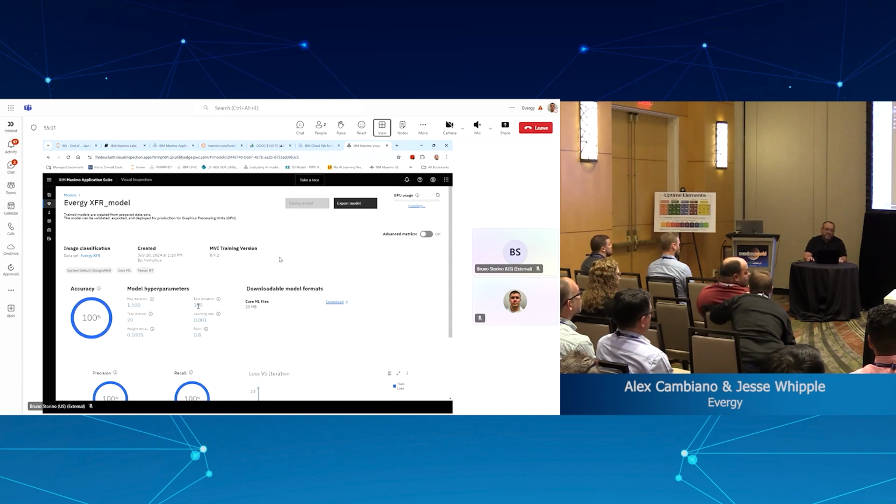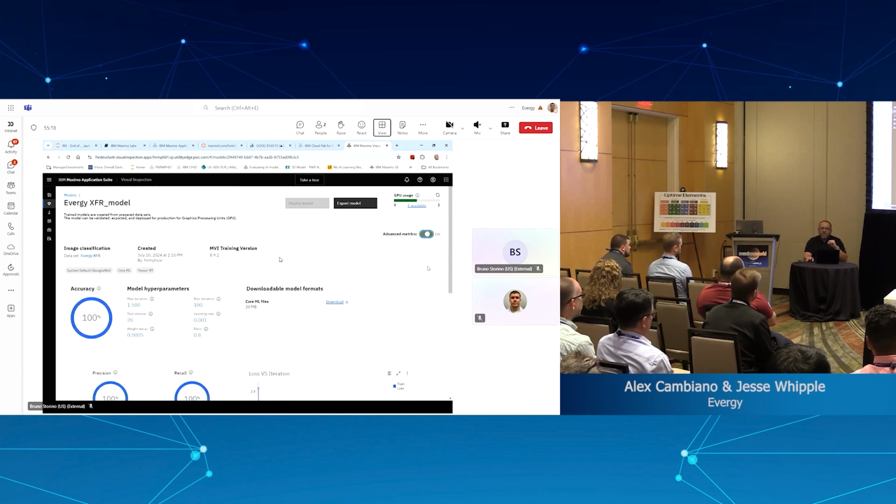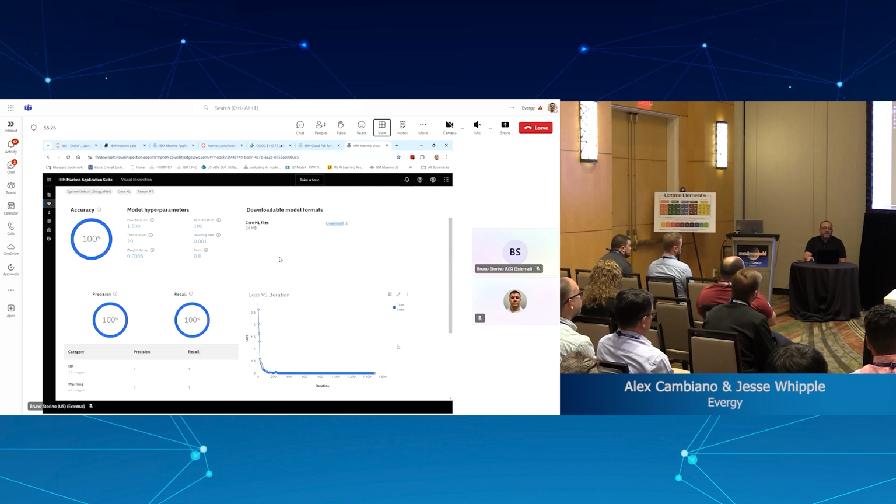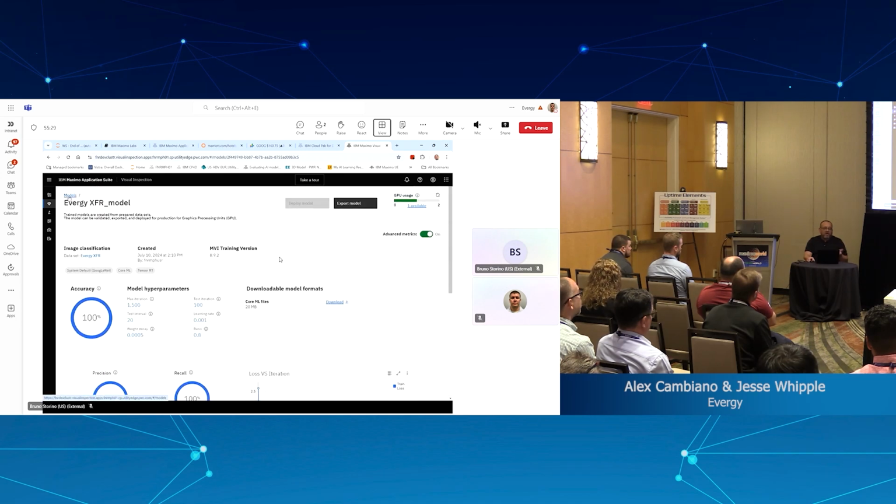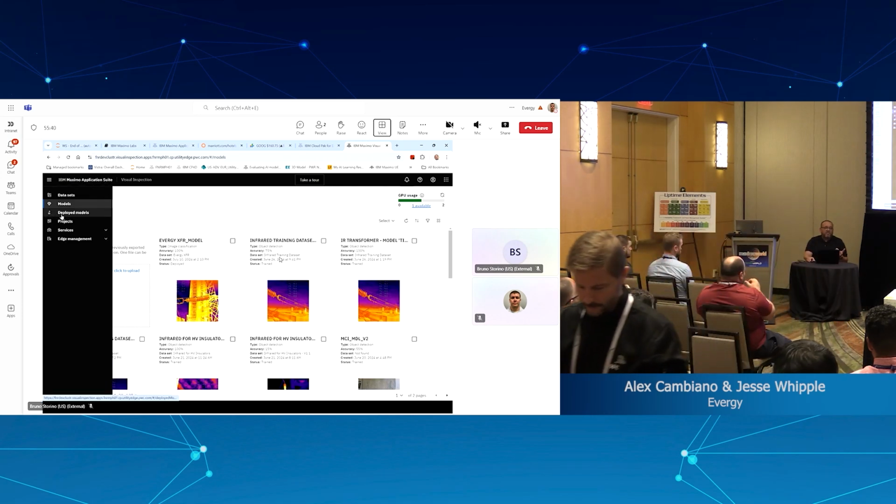So the average had a much better result, but be careful: this 100% here, although it looks very good, may hide some disadvantages. This can be seen in this graph here, where the warning curve is very different from the OK curve, right? So, in a nutshell, you run these models, you repeat, and you try to reach the best accuracy level. And once you're happy with it, you deploy the model.